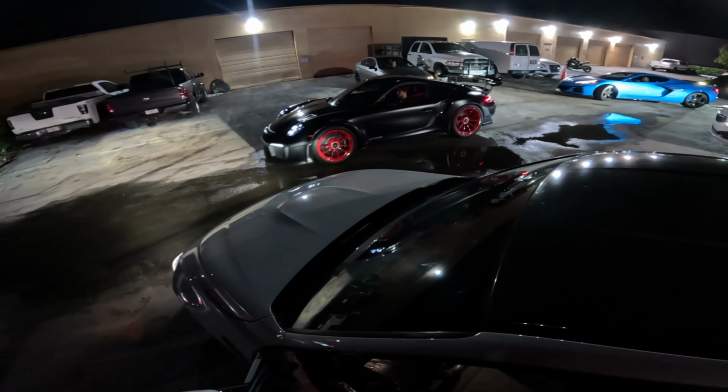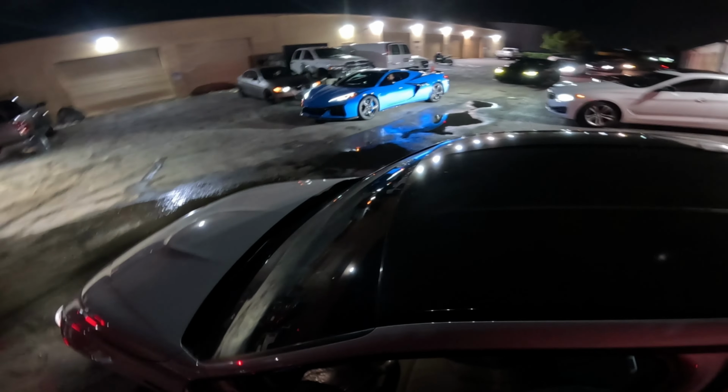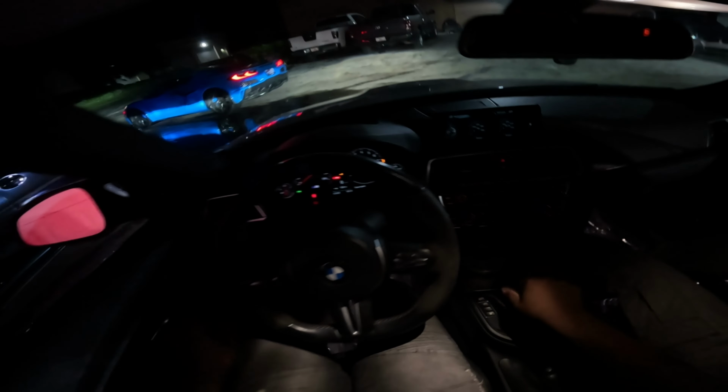Ready for the drive. Look at the Porsche. Look at it. Z06. Let's go, baby. That's all. Guys, we're literally going 1.5 miles.